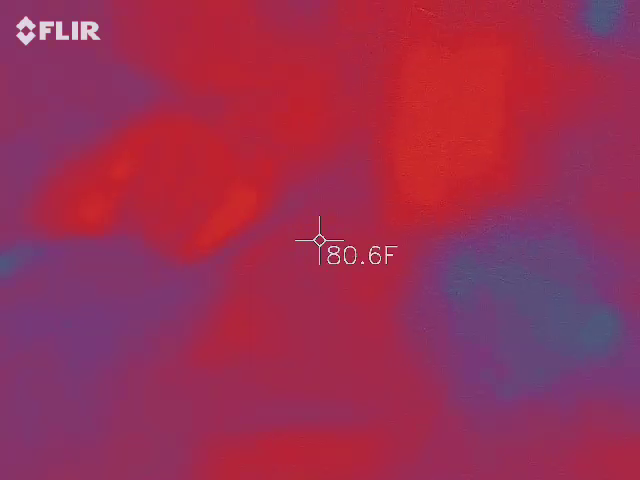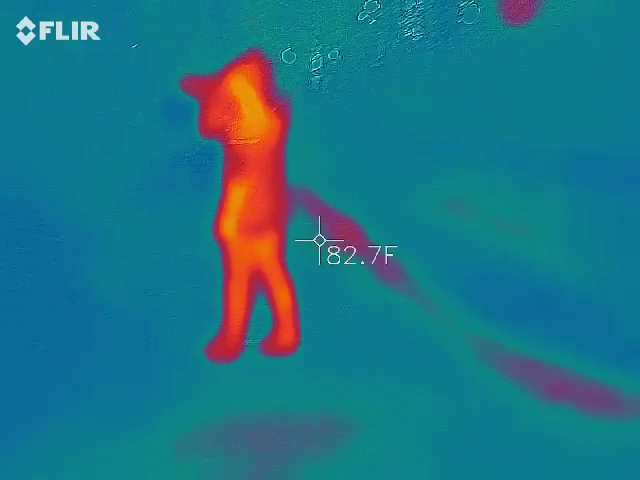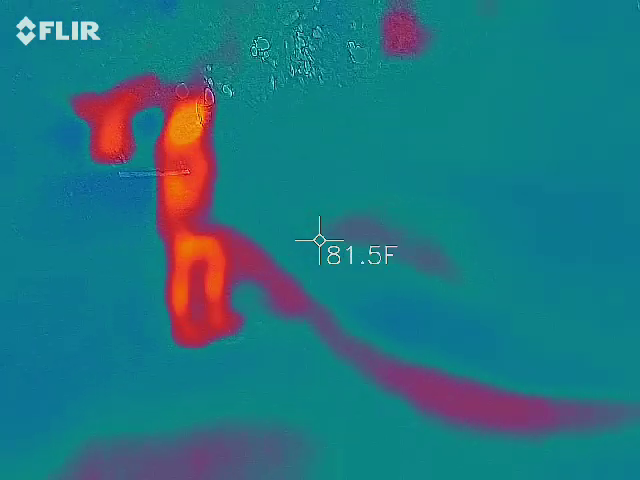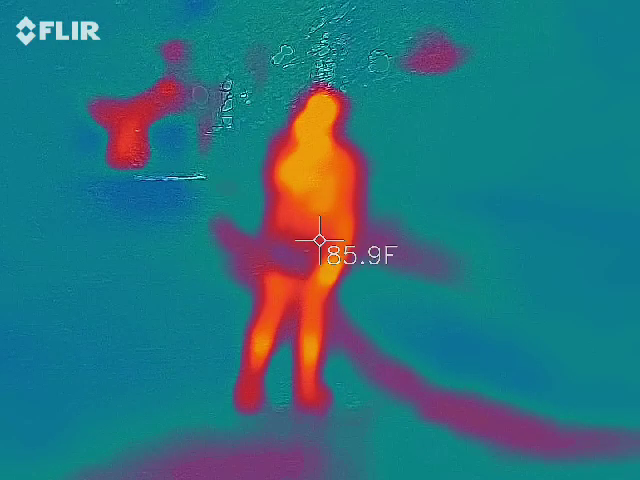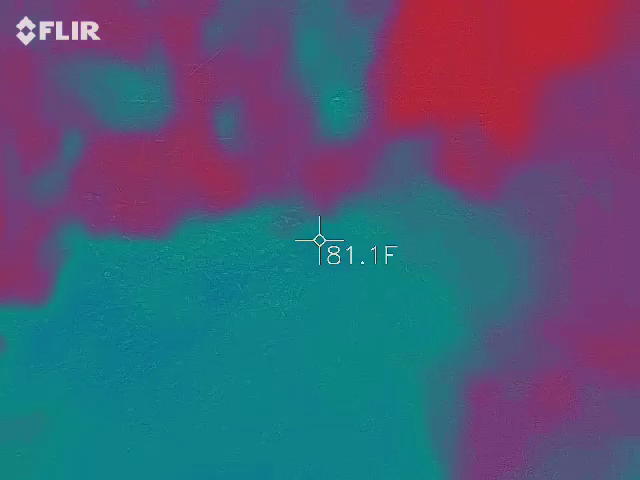Can a shadow figure please show up on my camera? I would like a figure to show up on my camera. Look at the leaves on this tree. They're all like bent together.